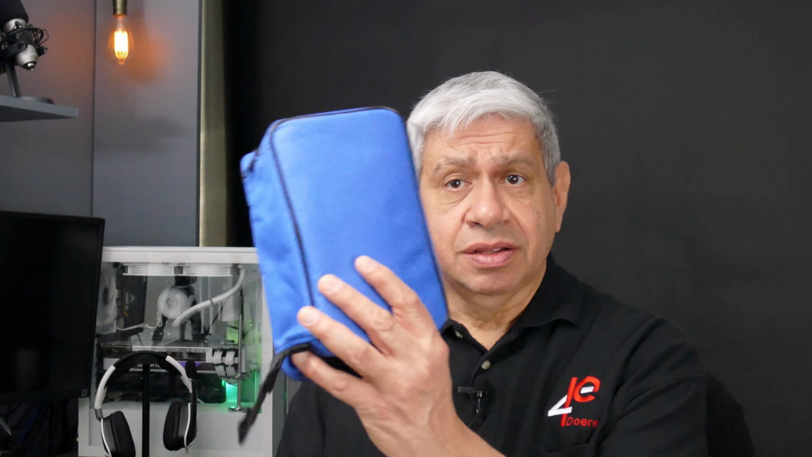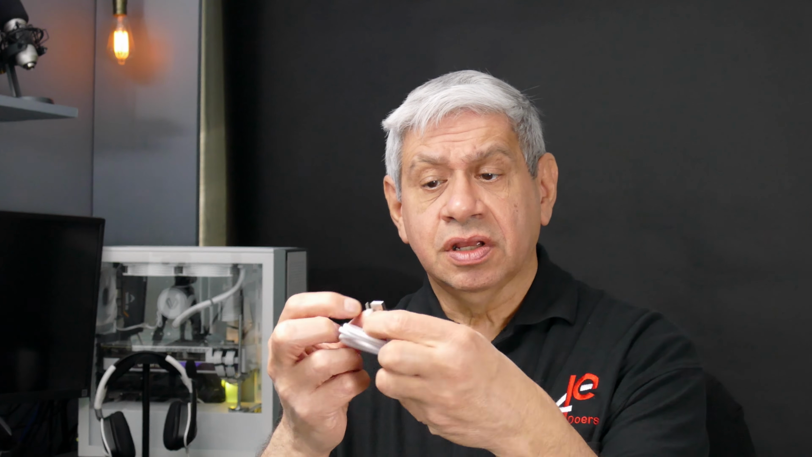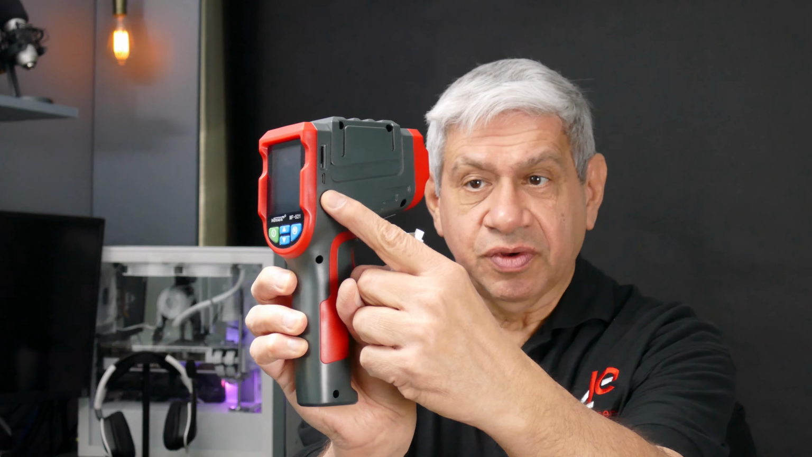Now let me show you a couple of things I forgot to include earlier on in this video that came with it. We saw the case already, but it also came with a USB charger. It actually uses a USB, looks like a micro USB connector at the other end, and there's the actual plug on the side of the camera here for that particular charger.